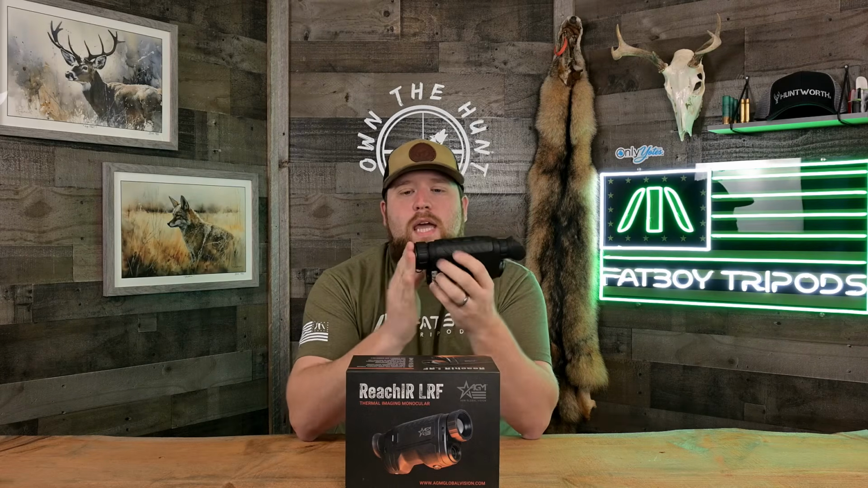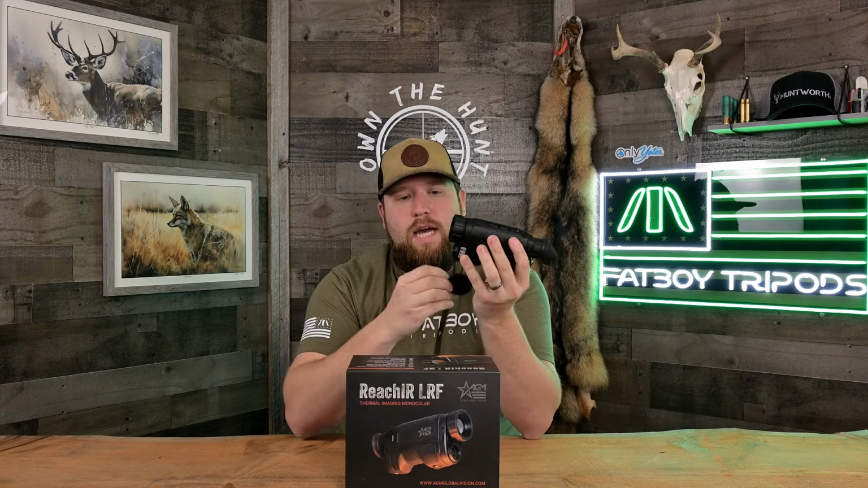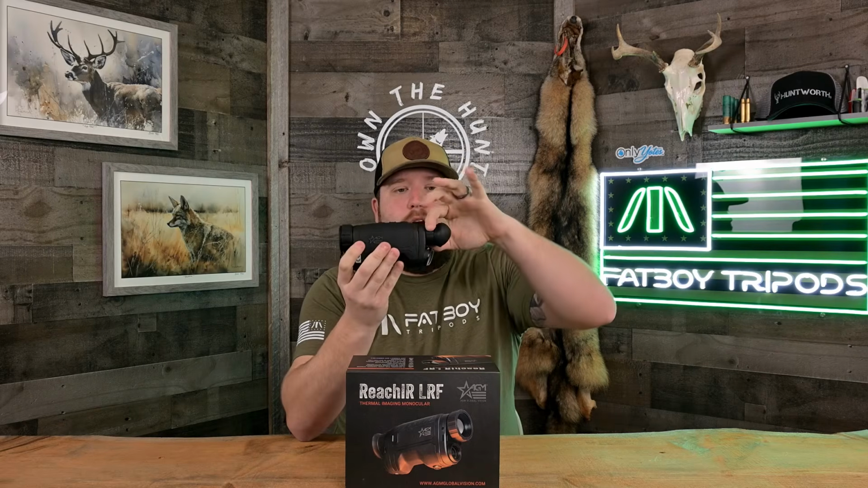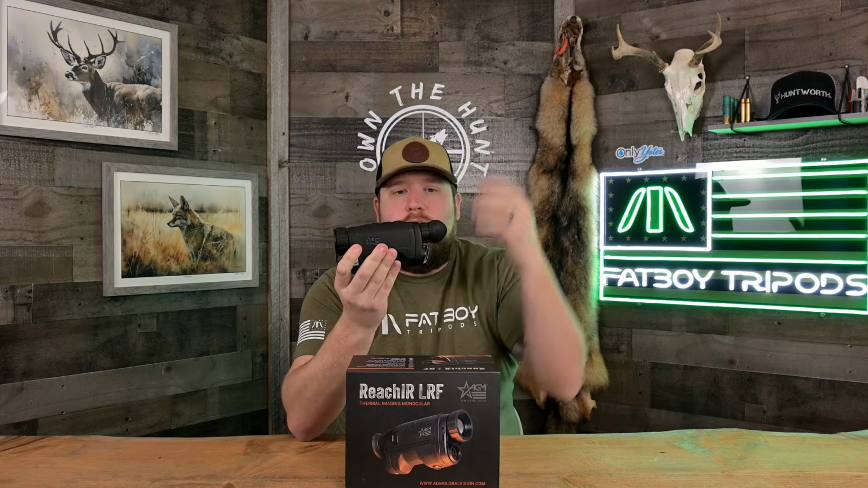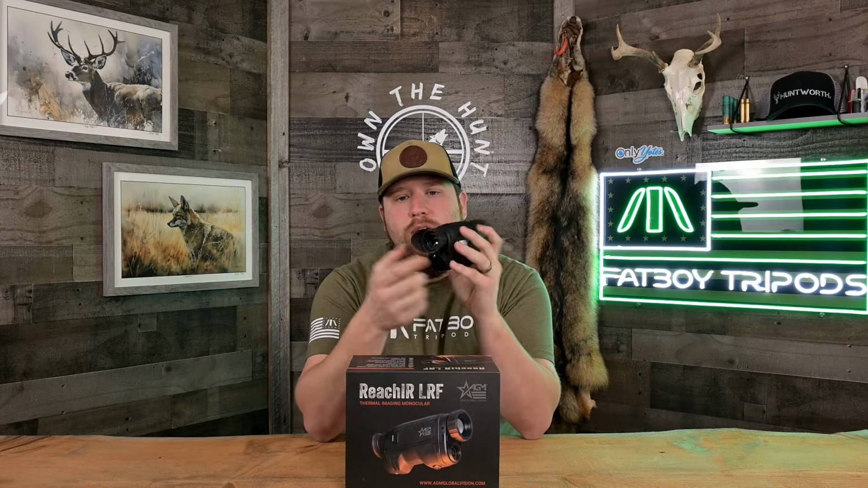This has a fully focusable front objective, which is super nice. You just get on that front objective lens, focus in your image, and you're able to really dial in a very nice image. Also, it has a rear diopter focus back here. Very nice, very smooth. Comes with a reversible rubber eye cup that you can flip this eyepiece down to be more comfortable for you if you don't like that touching your face. Realistically, this just helps with a little bit of that light wash that happens on your face.